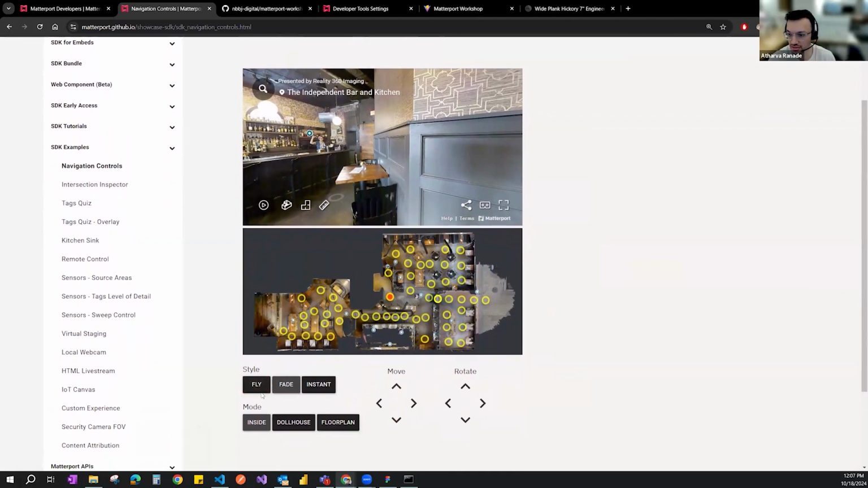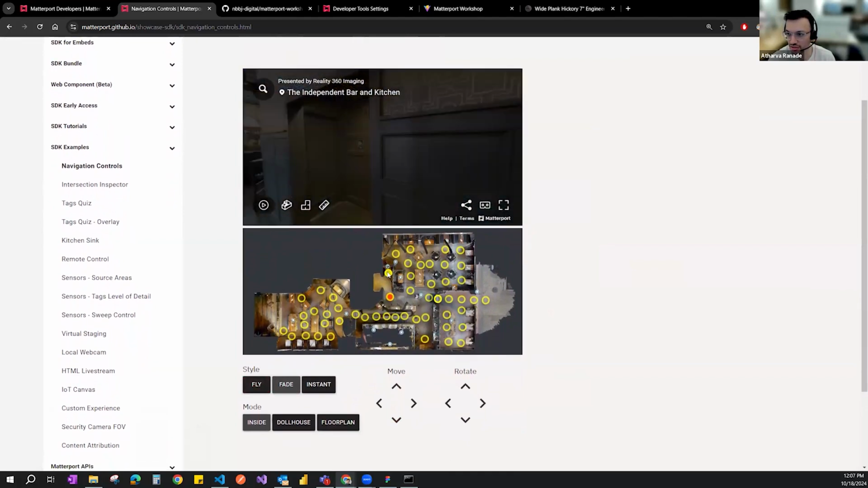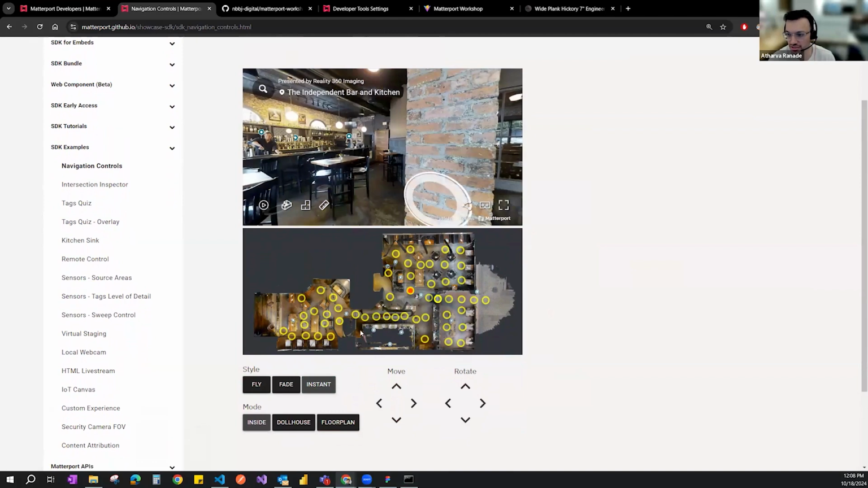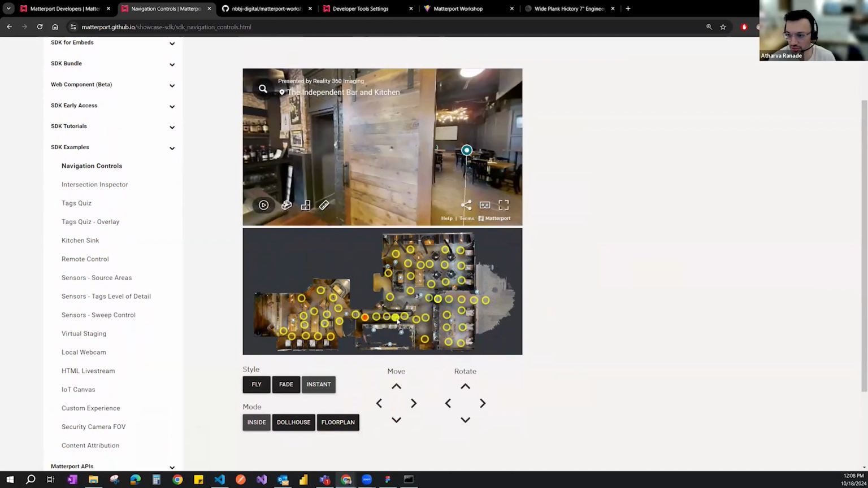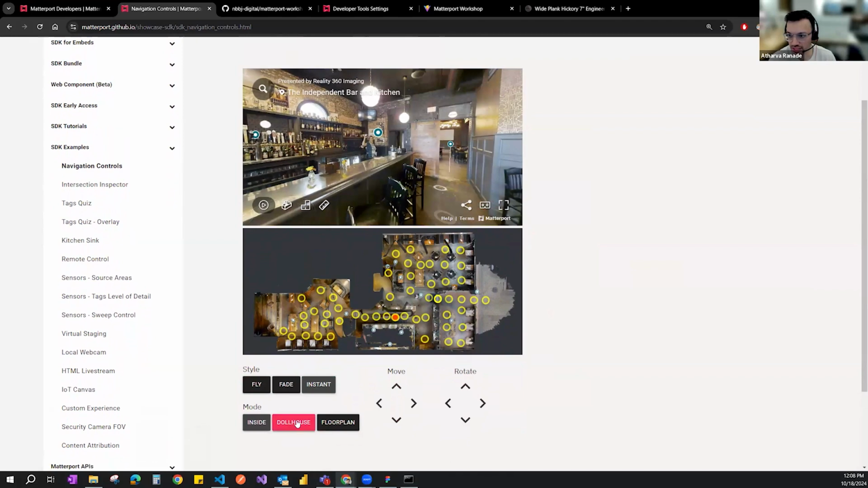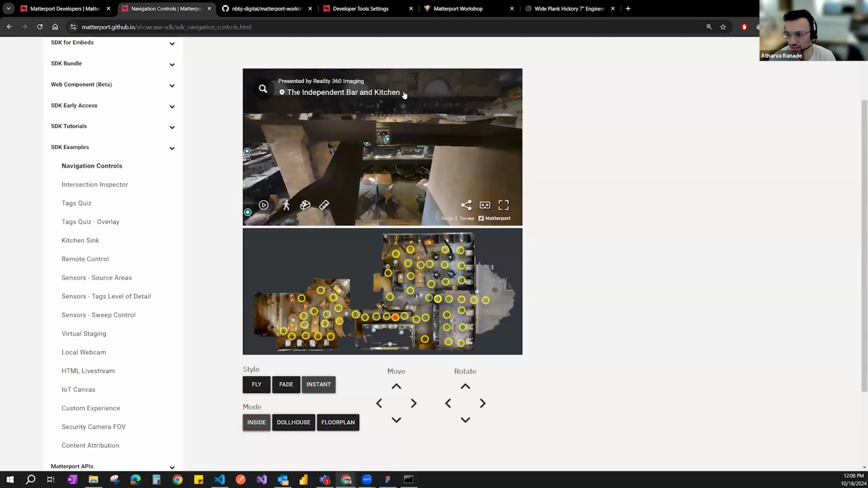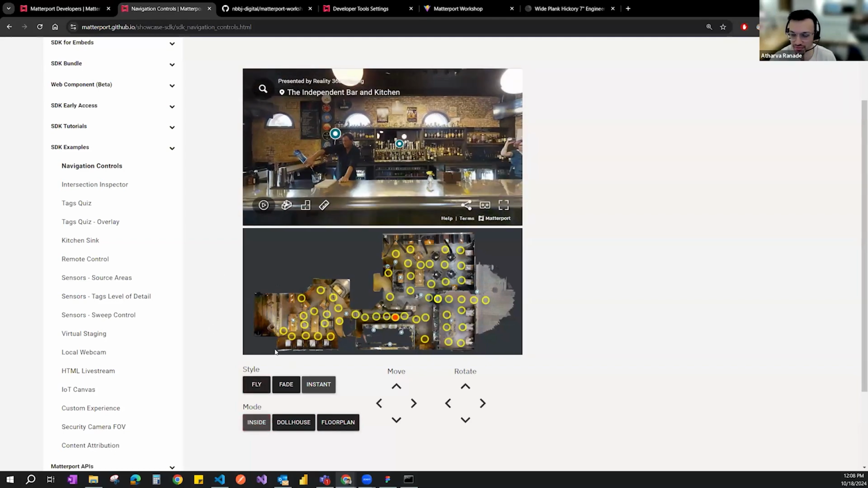You can change the style. So instead of fly, you could go to fade. What that does is fade it from one to the next, and then you could go to instant, which would just change it instantly from one to the next. So you can set this up specifically. Dollhouse mode, floor plan mode, and then inside. This just quickly goes over the types of views that we have set up in Matterport.